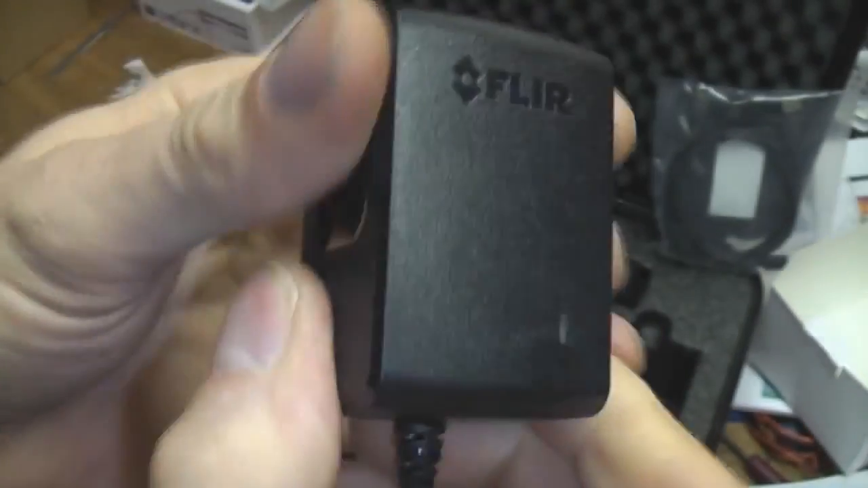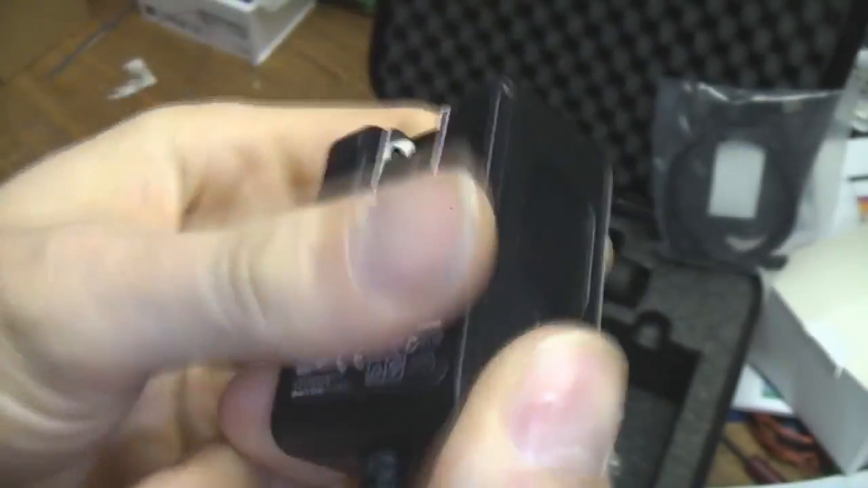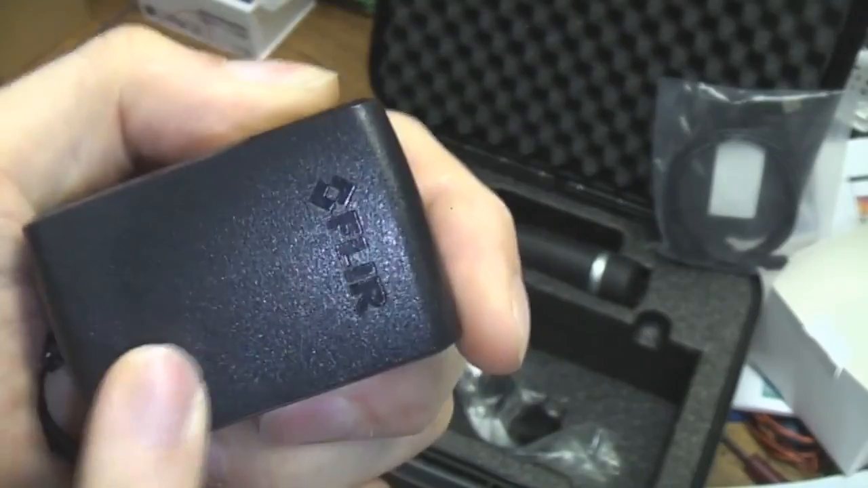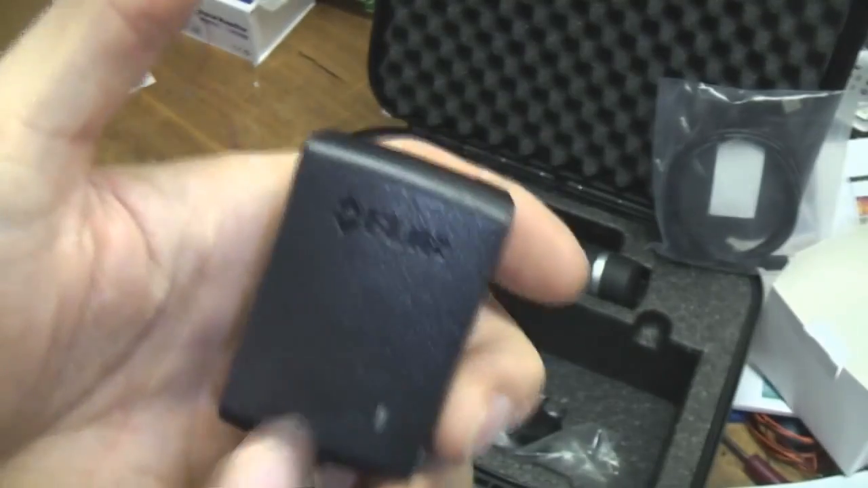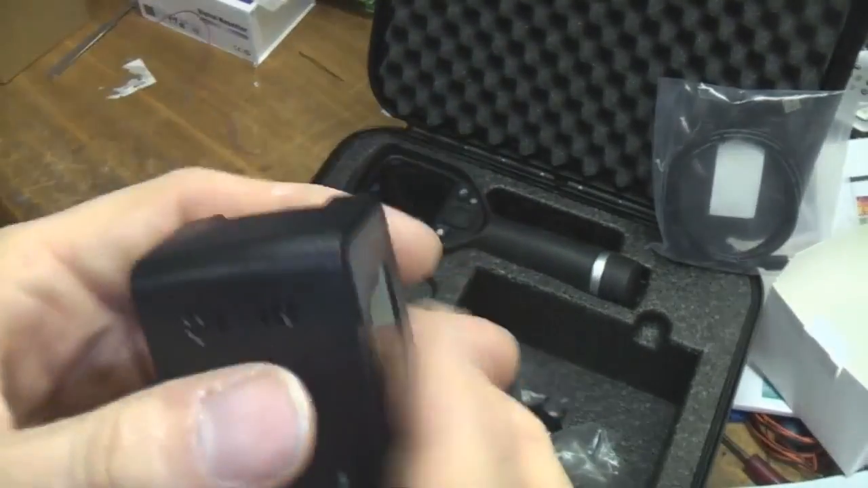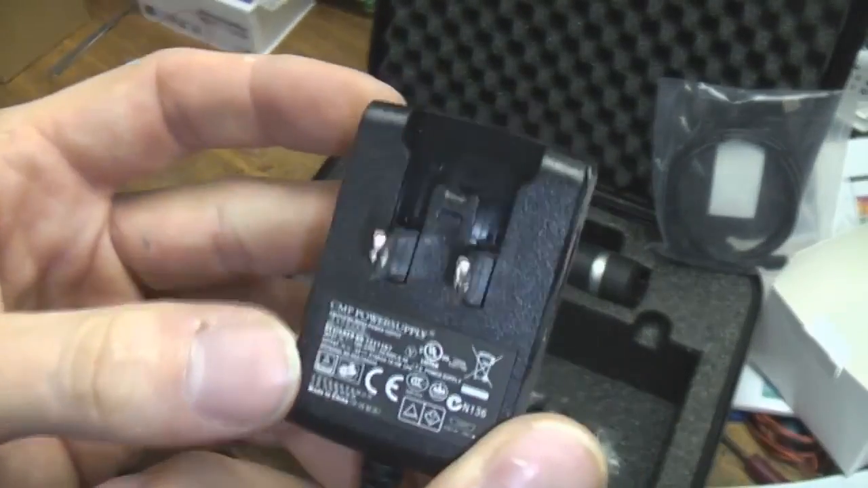Feels reasonably chunky. As with any Chinese power supply, I think we're going to need to take a look inside that just to be sure, because you really can't be too sure. It's got a nice blue LED on it. I always like it when they put LEDs on mains adapters, because if you're in a situation where you plug the whole thing in and nothing's happening, it's very nice just to get a quick confirmation that you've got power here and it's not your dodgy mains supply. So that's something I do quite like to see on a mains adapter.